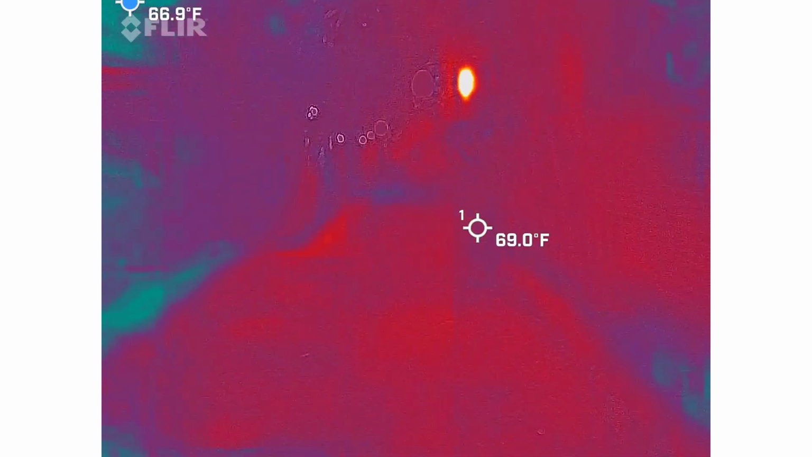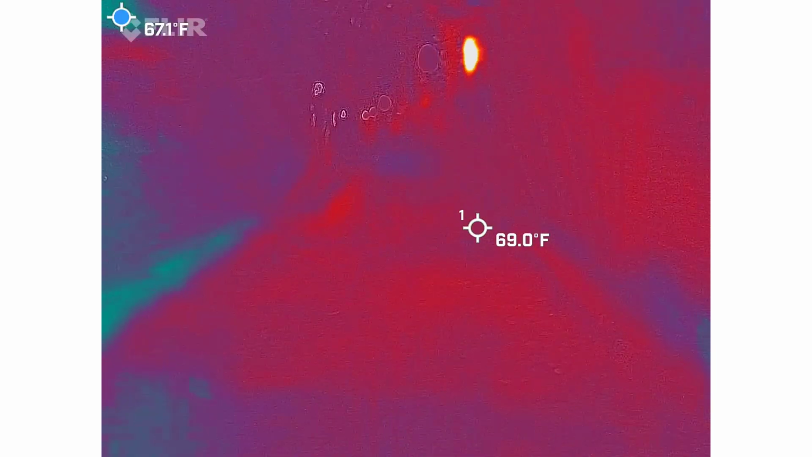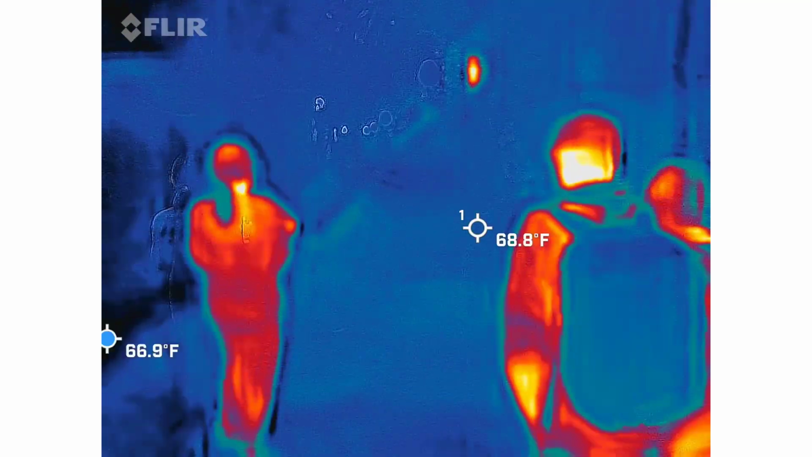Down to my actual spot. Down a little bit further. I like going by the gate. Walking off on us? Oh, nice.